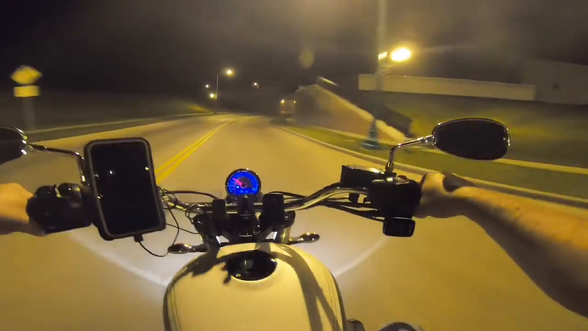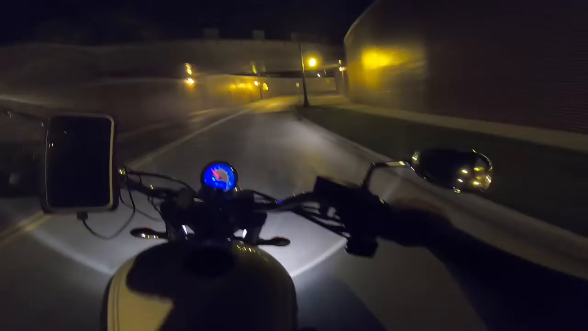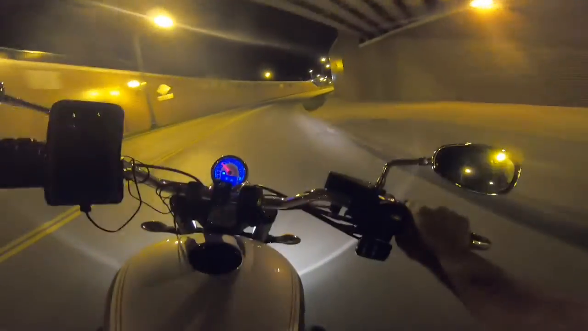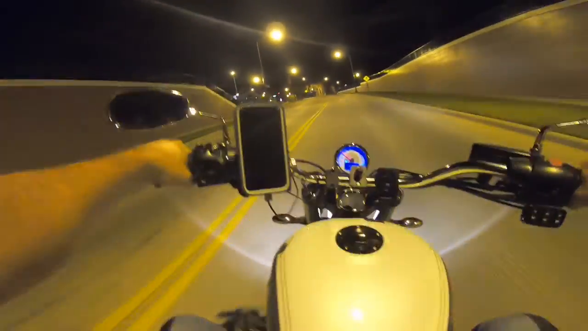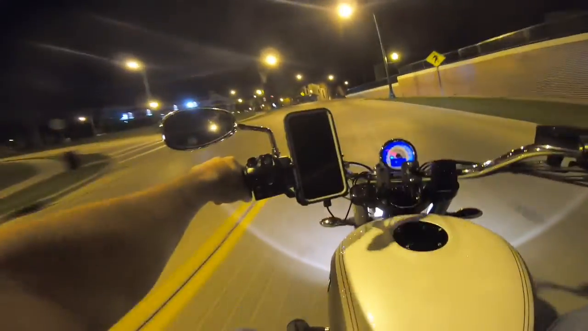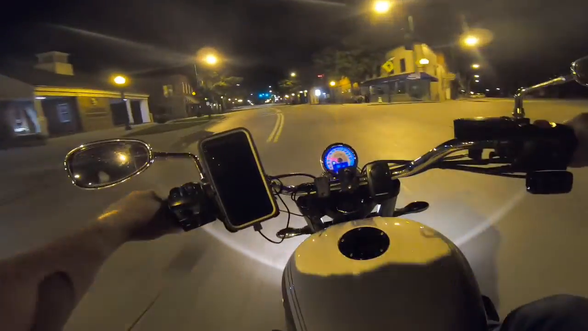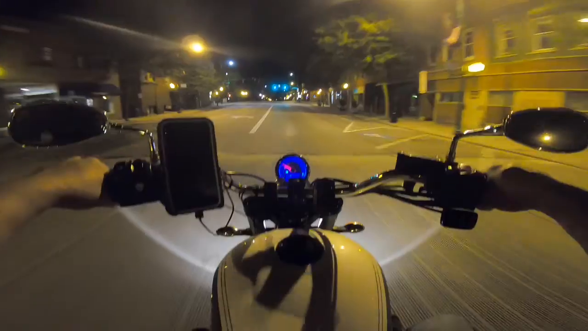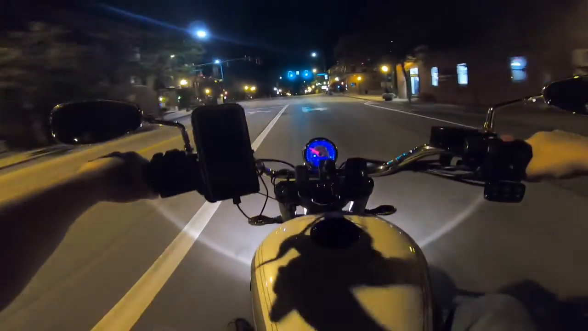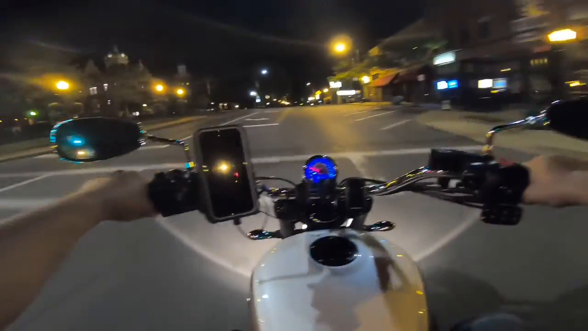Coming into town through my overpass here, just a beautiful little Symphony Hall here. Gotta love it. Still one of my most favorite things about riding a motorcycle is the sound of that exhaust. I don't know, if I lived to be 100 years old, I'd probably still enjoy that.